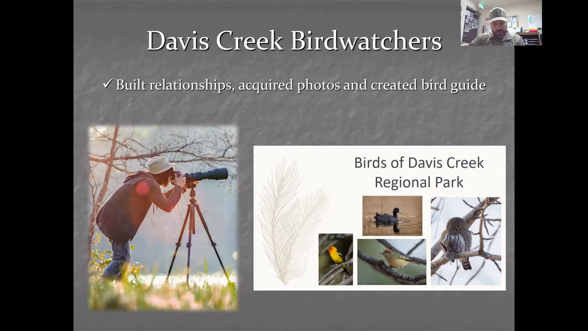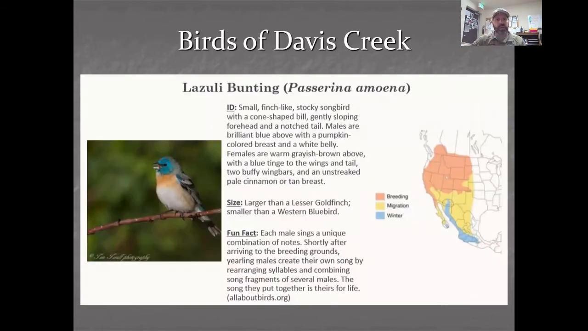This is what one of the pages looks like. Again, the photos are all taken in the park by local photographers. I've got the identification information and a fun fact for each bird, and this all comes from allaboutbirds.org. And then I put a range map in there as well. So that's kind of an example of what one of the pages looks like.